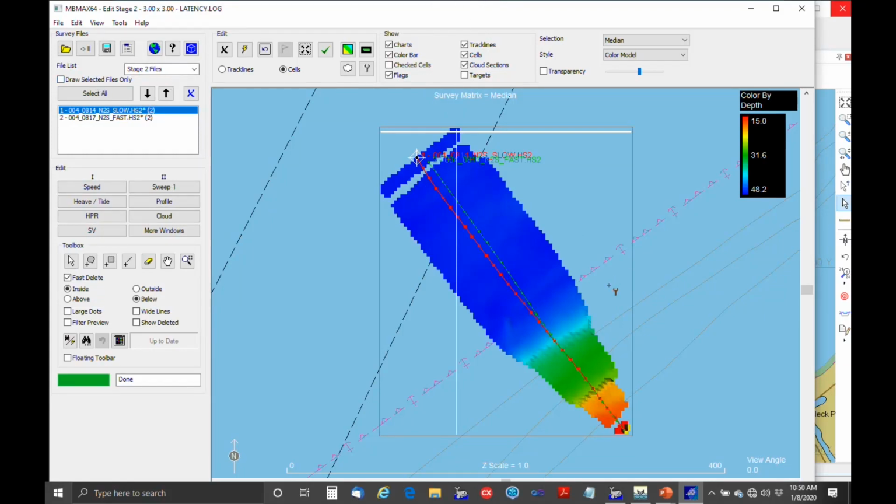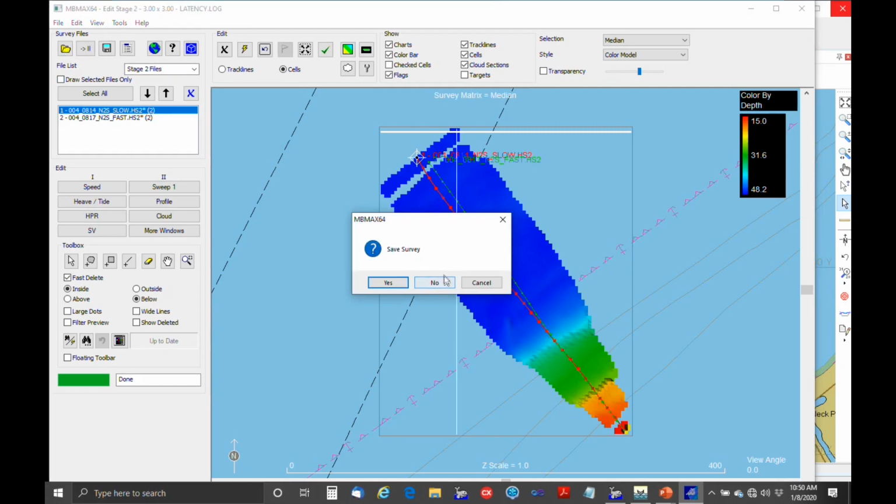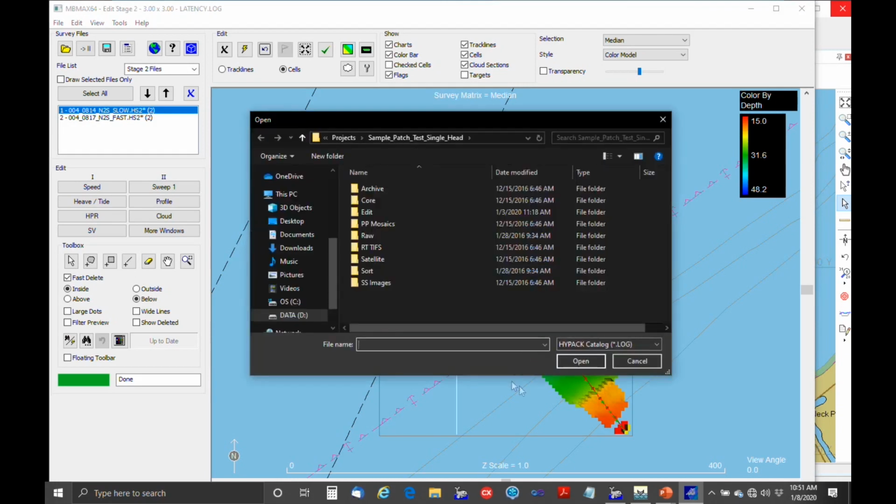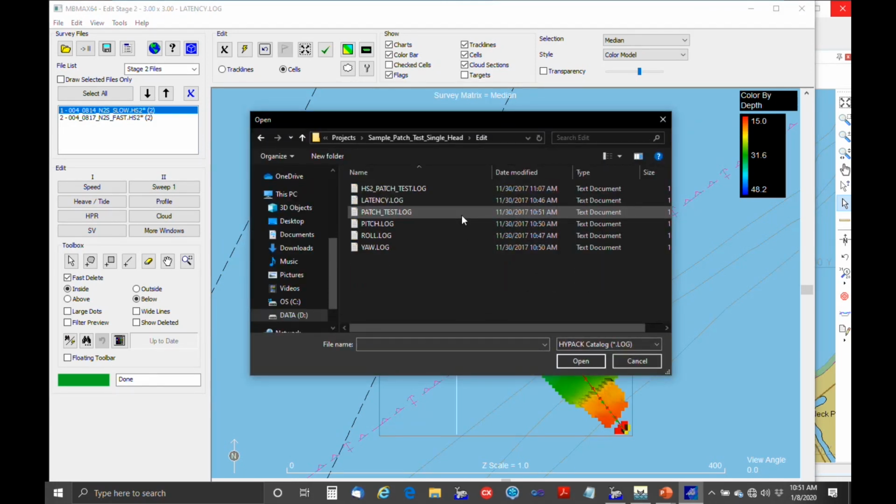Okay, so we've got our latency. We said test OK. So we're going to open some more files. We don't need to save this. Exit out of the catalog, and edit folder once again. And the wisdom of the order of patch testing is that you do the latency test first, you do the pitch test next for Multibeam, and then the roll test and then the yaw test.